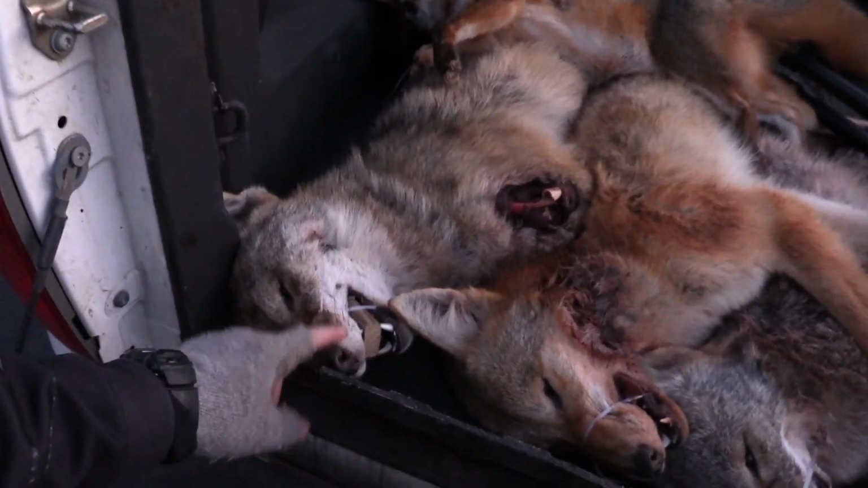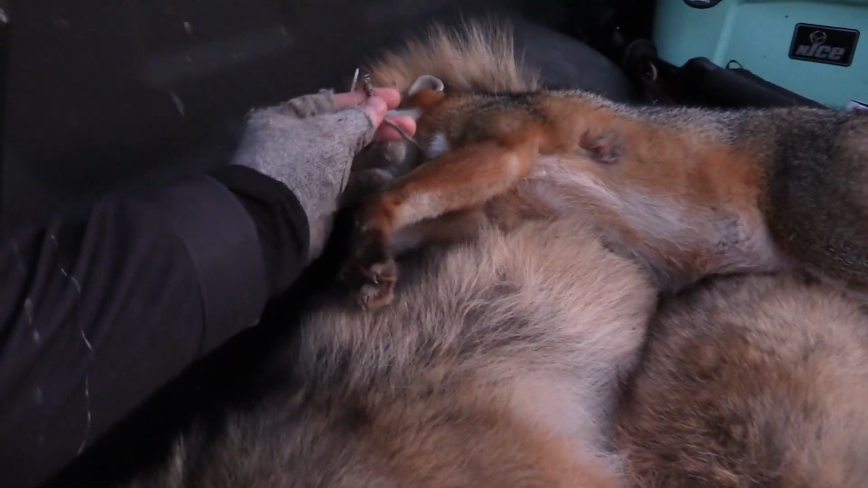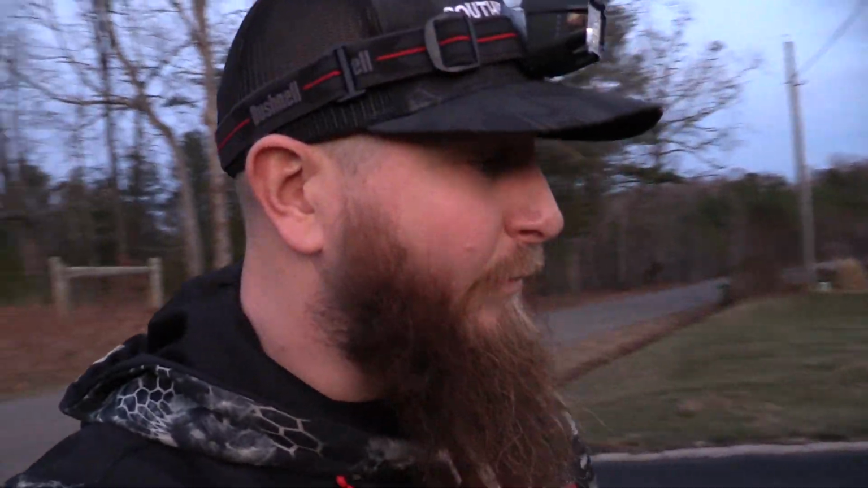This dog right here, if you missed it, we called this dog in from a very, very long ways away. And I don't know if you can see right here or not, this dog was actually snared by somebody, and he got it around his waist and somehow broke that snare. So trapping is not allowed in this tournament, but we've got video proof that all 6 of these dogs were called in with the Fox Pro X-Wave and they were shot with the Rock River Arms 243. So you got to absolutely love that situation there.